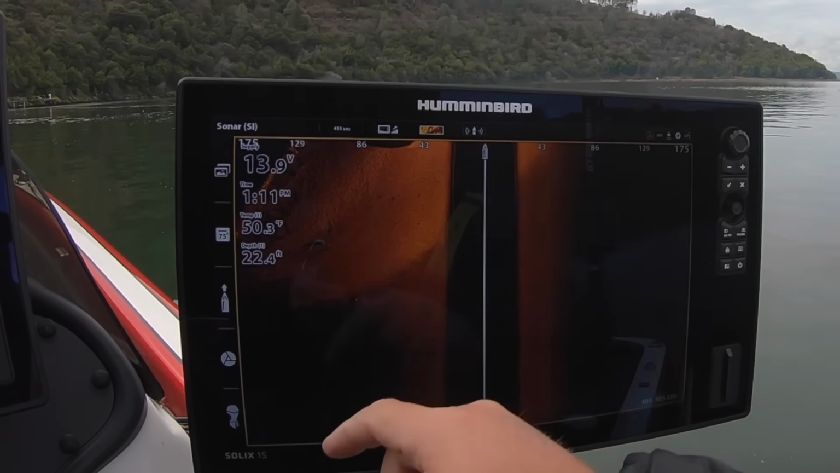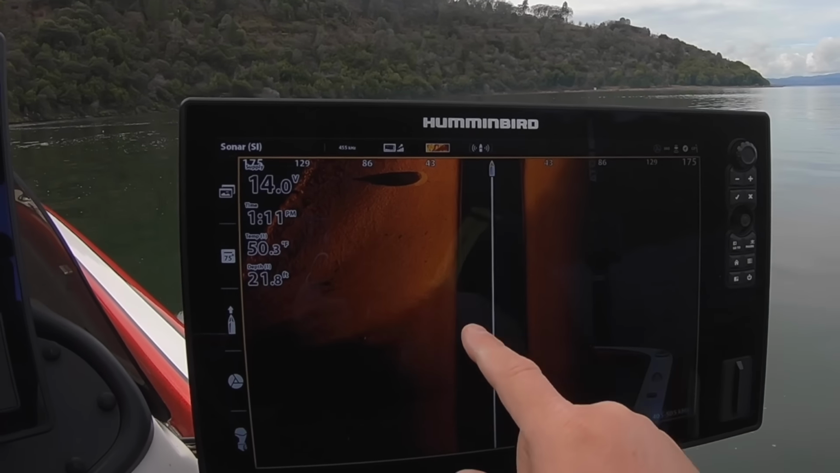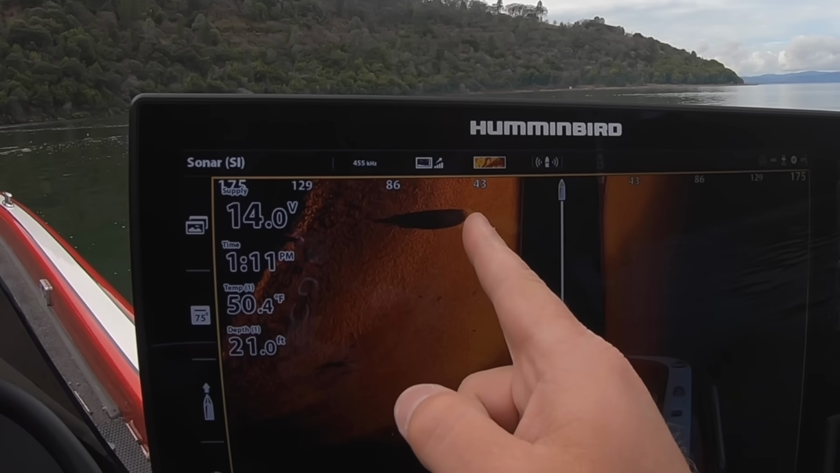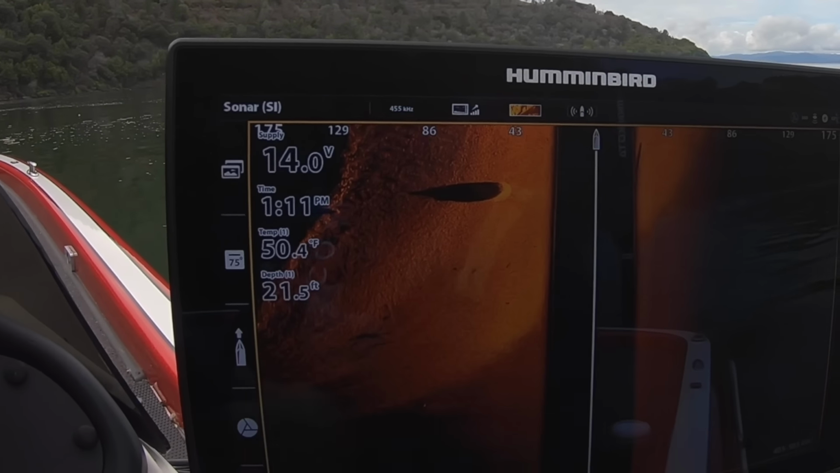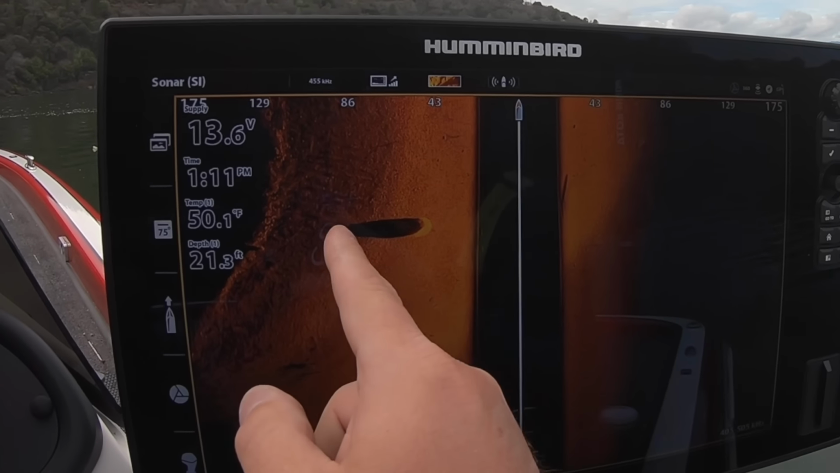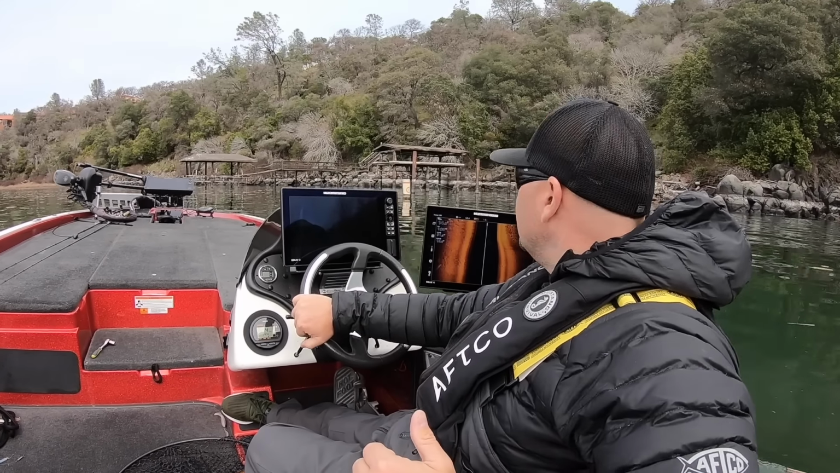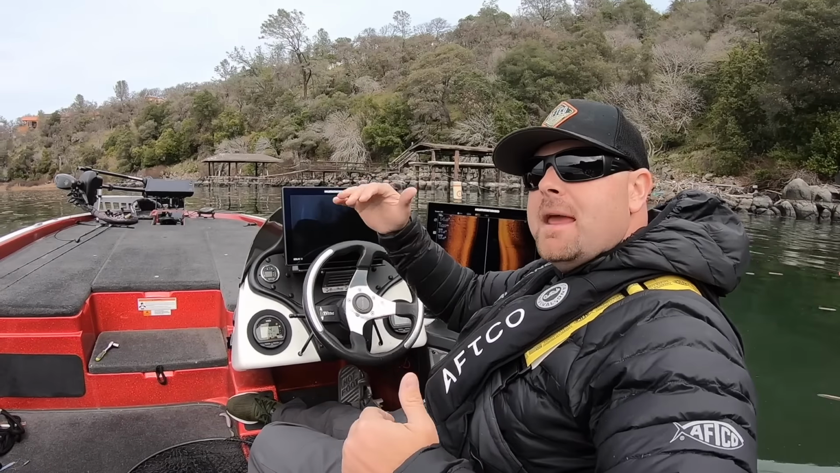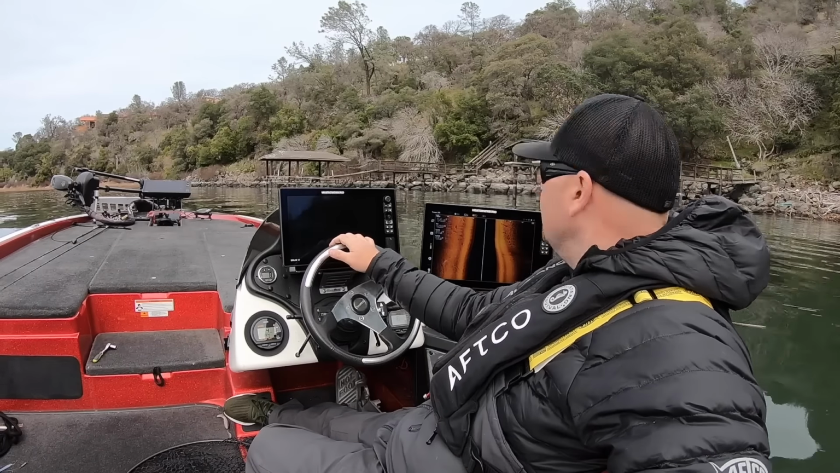You see this line right here of hard bottom? Big old boulder right there. You see how this shadow is like that long? That is a really tall boulder, giant boulder. You can see the shadow that it leaves. So hopefully that makes sense for you guys. The kilohertz versus megahertz, the more power, the more clarity, the more detail.